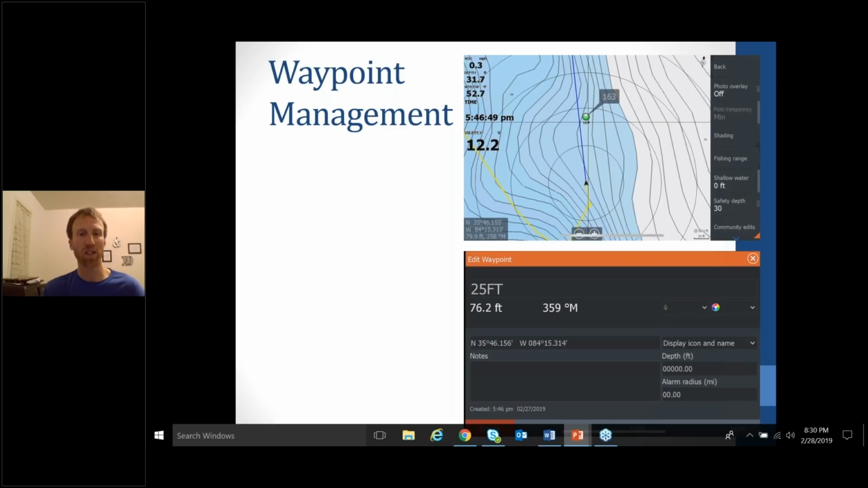I keep going until I stop on the next one that's sitting in that specific depth where the fish are holding. So it just makes you way more efficient if you put an icon for what it is, whether it's a tree, brush, rock, hard spot. Find an icon that represents that and then add the depth to it as well. The next one.